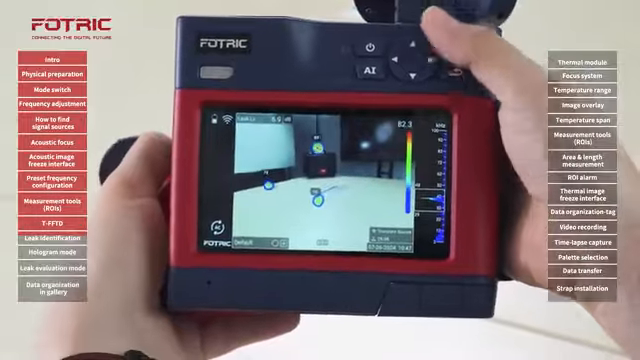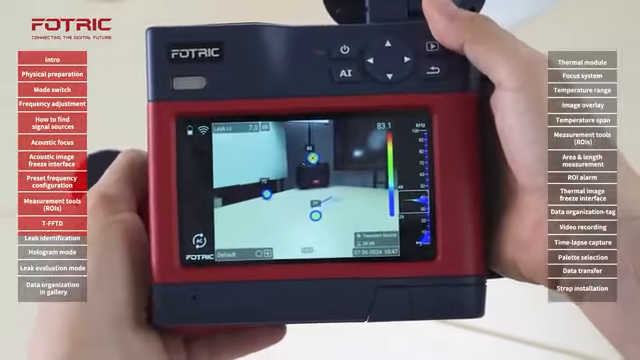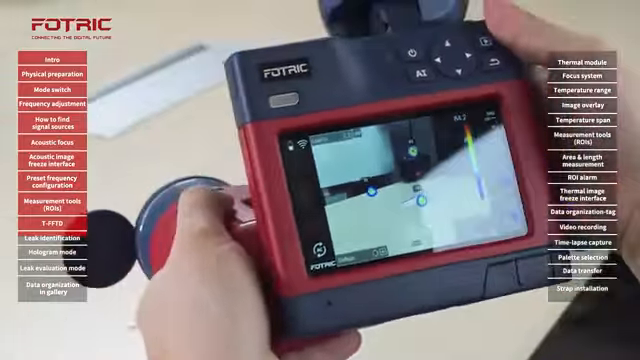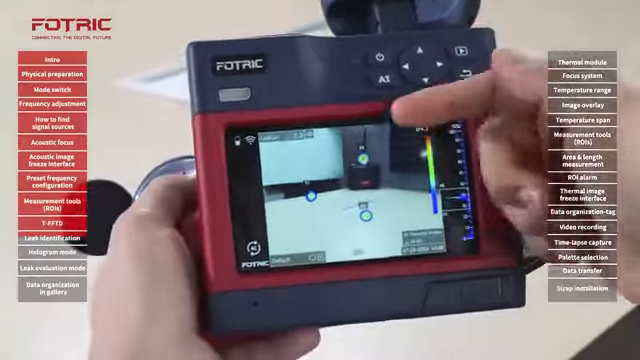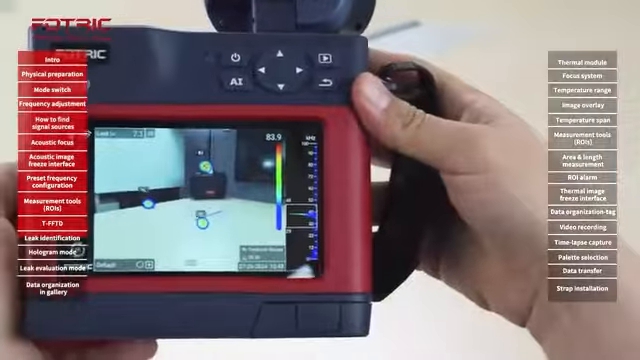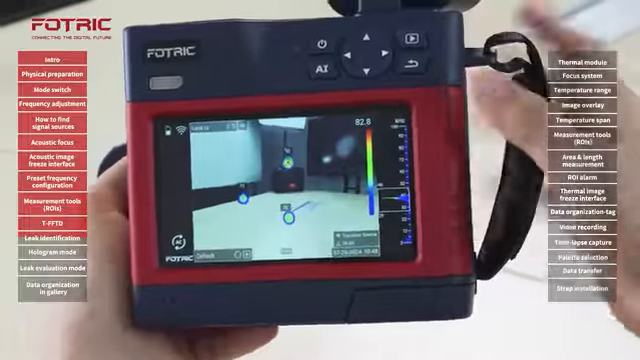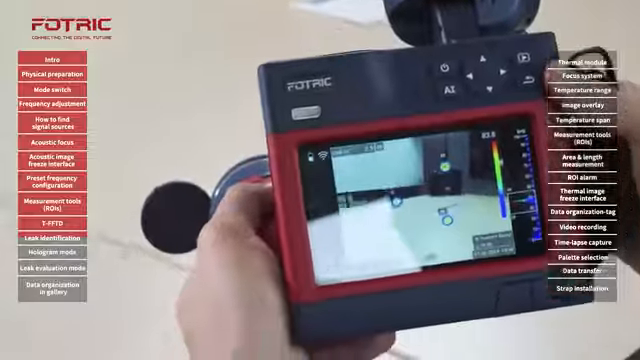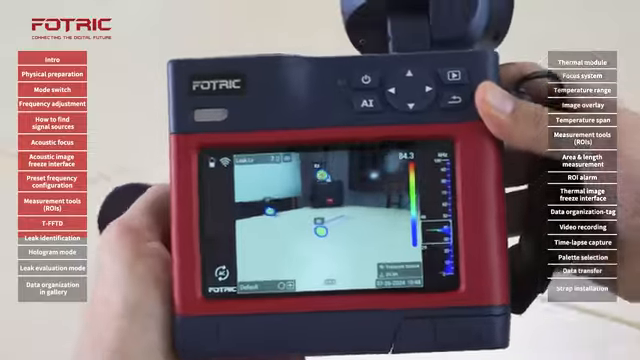The best way to analyze whether a source is an actual leak and not reflection is by moving the camera around and detecting whether those signals remain in the same component. That is why we have a digital camera. If you notice these two signals, no matter if I move the camera, the colors will always remain on the same component. But when I look at this one, every time I move the camera, the signal will appear on a different part of the table. That's a clear indicator that that is reflection.